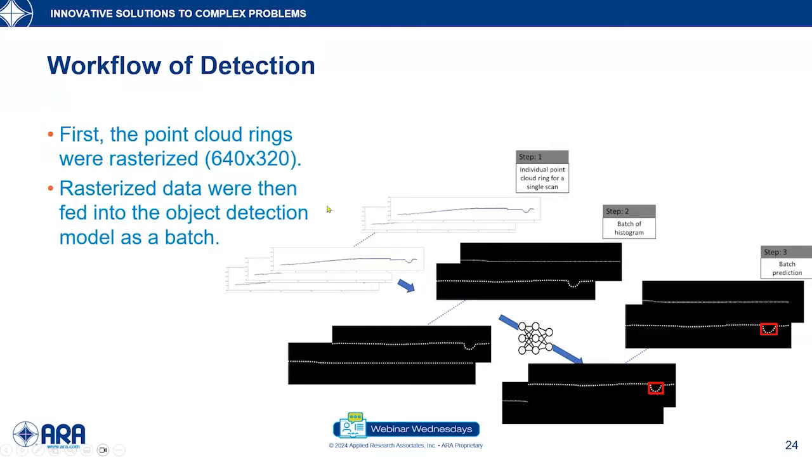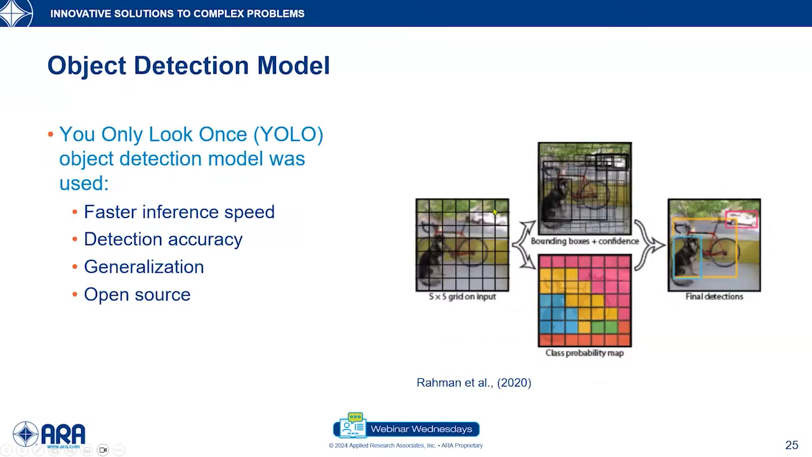Once the LiDAR rings were rasterized, they were fed into the object detection model as a batch. And finally, the object detection model would predict or detect the pothole from the rasterized data as a batch.